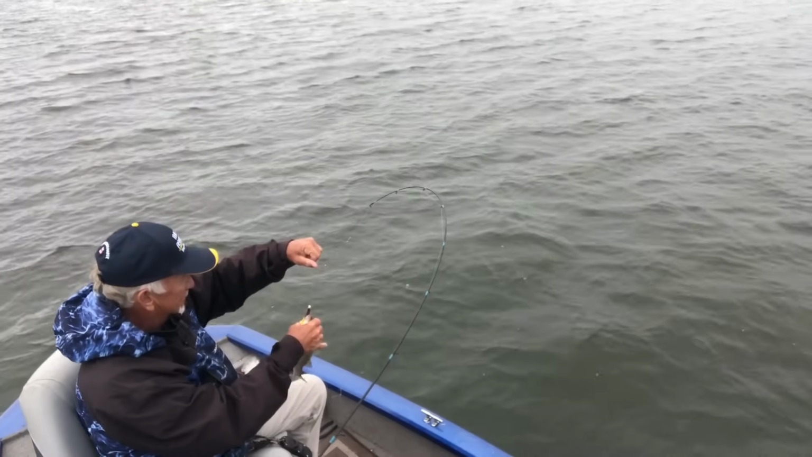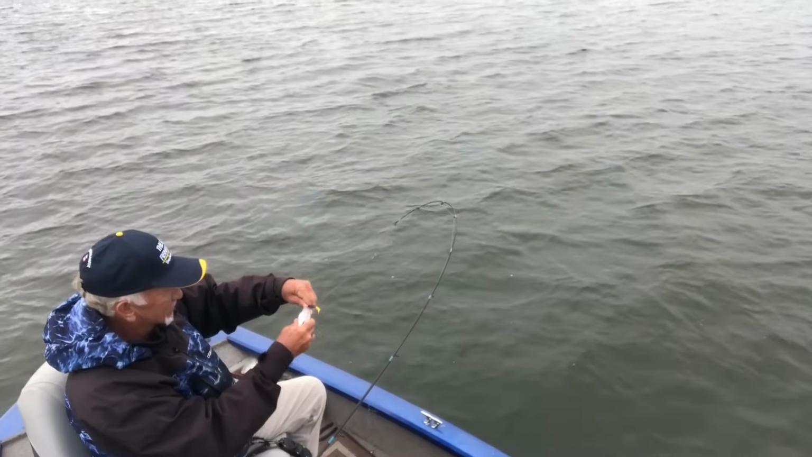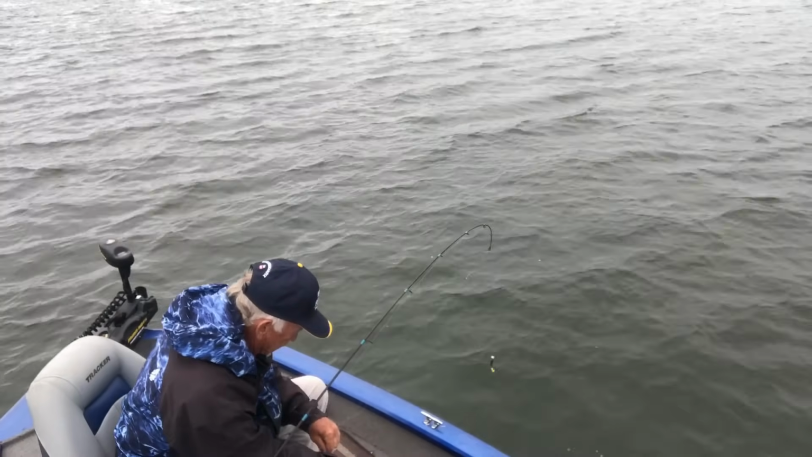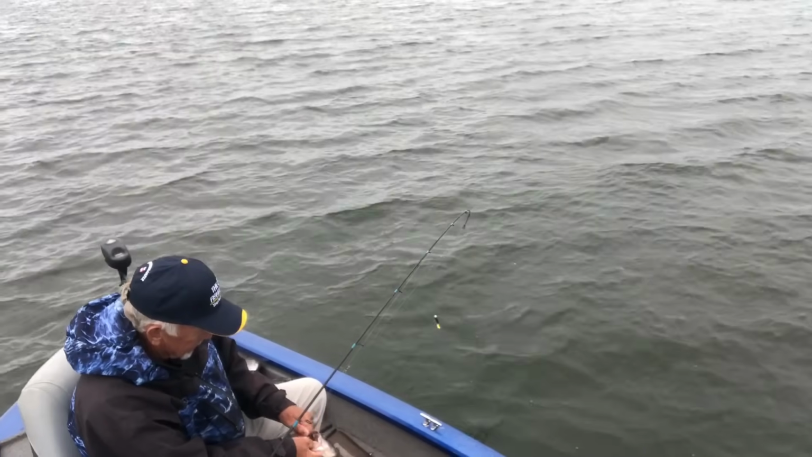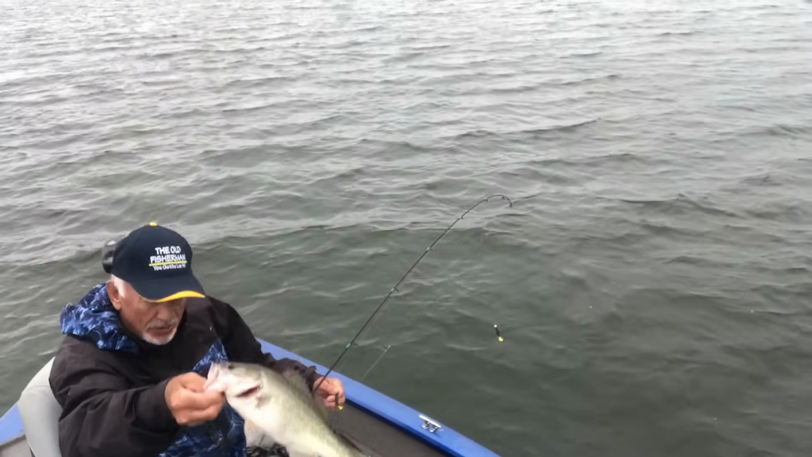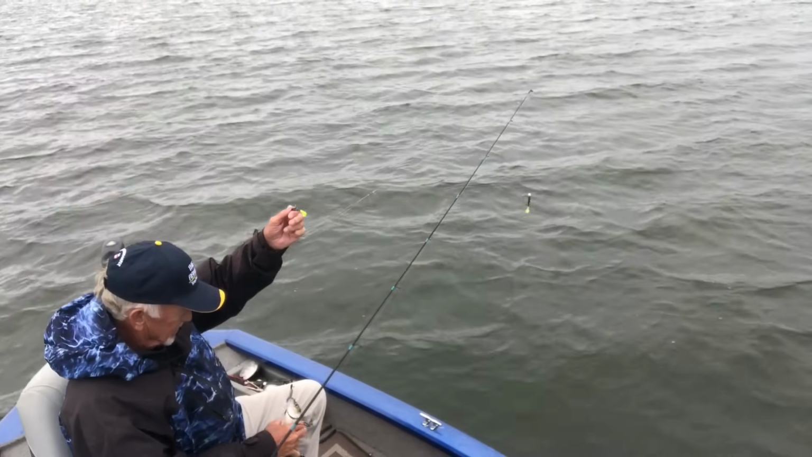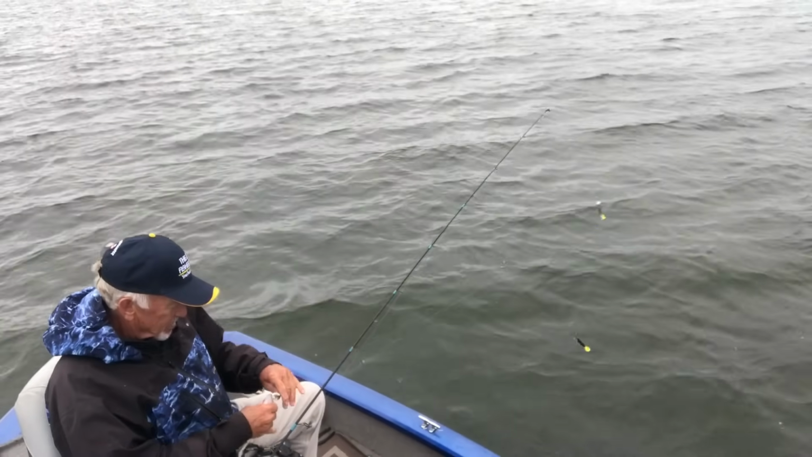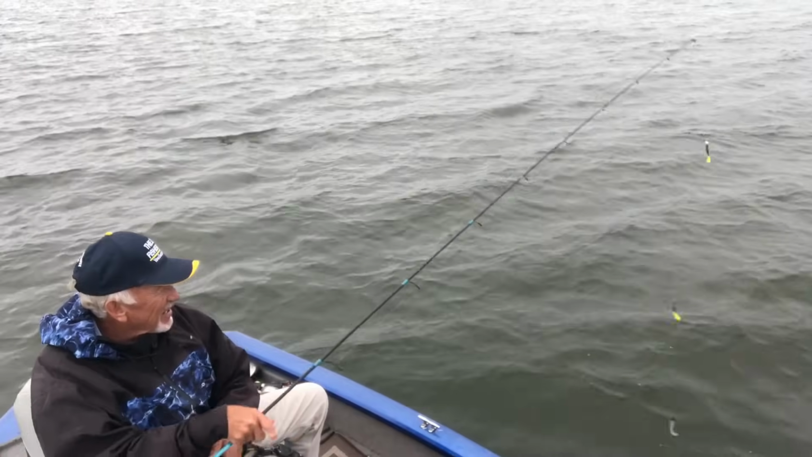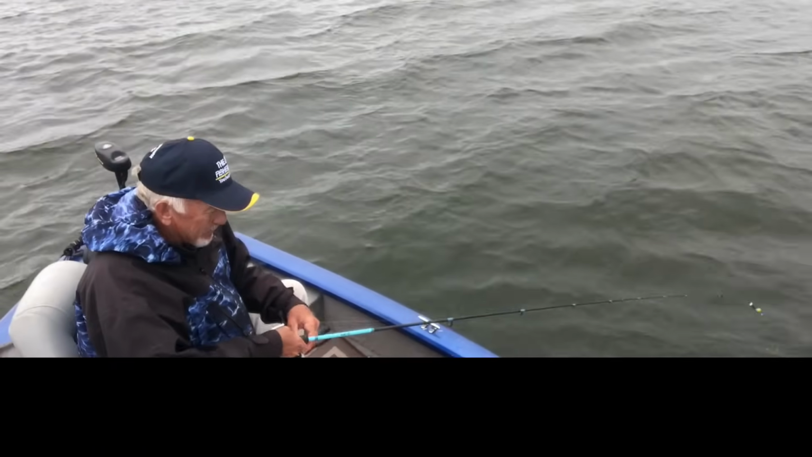Well, we got 3 at a time that time, folks. Hey, they're not real big. The bass is probably 2 pounds maybe. A good eating size. And being such a day I've had, I'm going to sure put him in the barrel. I'm going to eat that for dinner. I got a friend coming over for dinner, and hopefully I'm going to have me some fish.